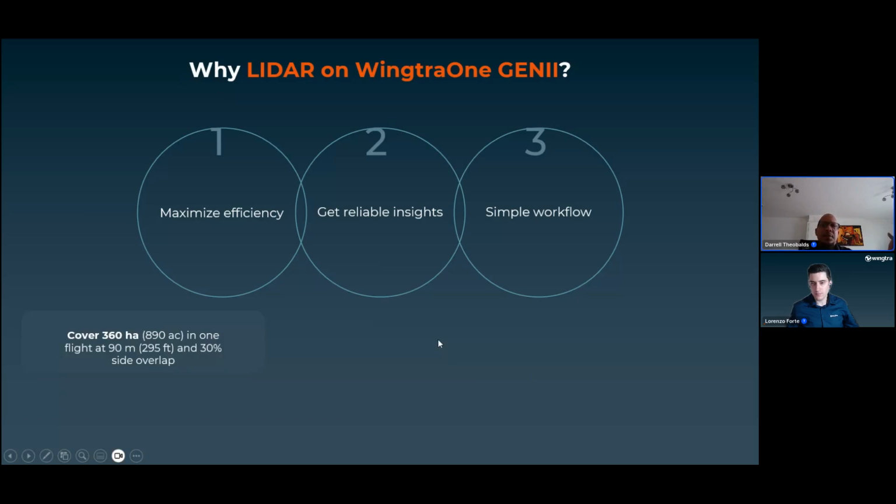The coverage, large coverage, a lot of coverage. I mean, 360 hectares in one flight at 90 minutes, 30% overlap, no calibration required.